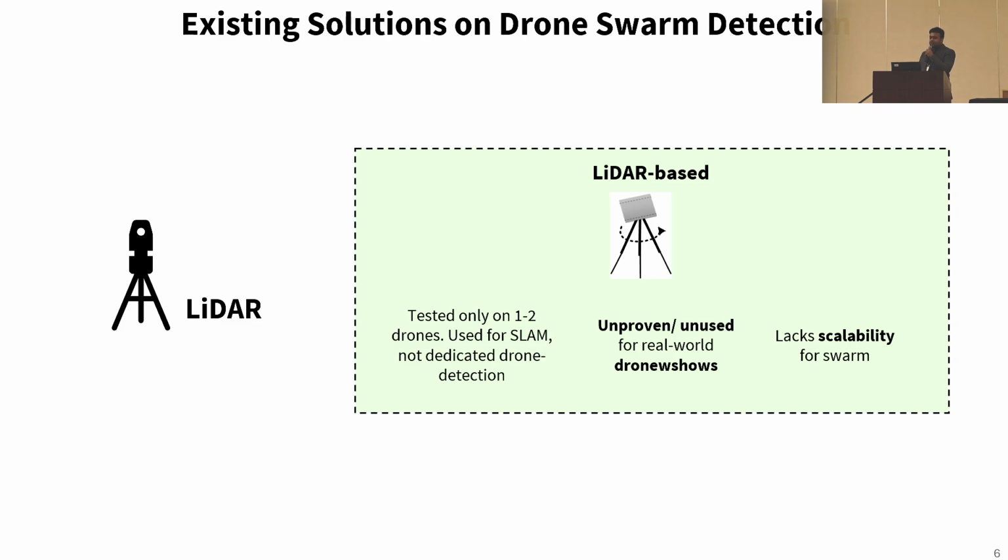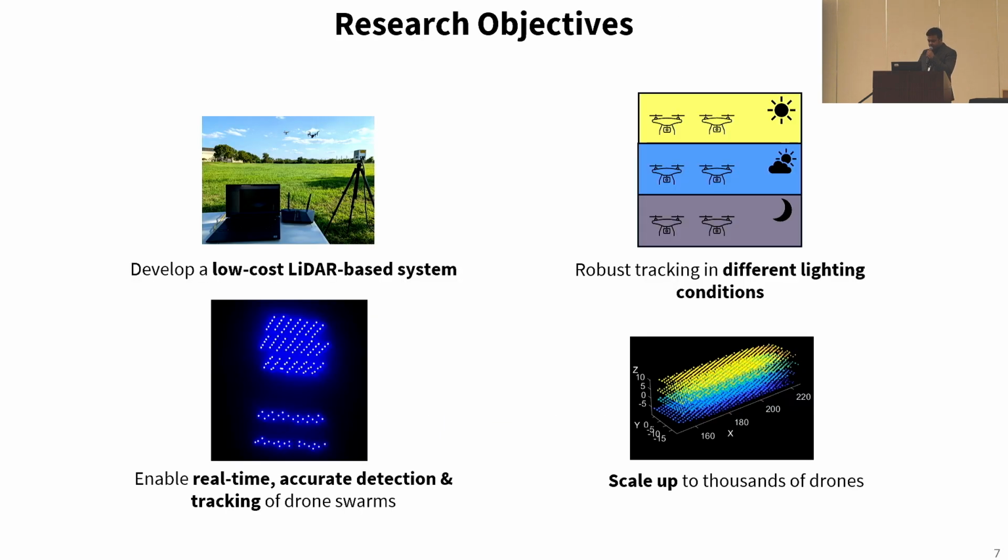Then there's another modality, LiDAR. Thus far, LiDAR has been used with limited scope and used for individual drone detection mostly, and lacks scalability for swarms. And this modality is still unproven and unused for real-world drone shows and any such drone swarms as per our knowledge.